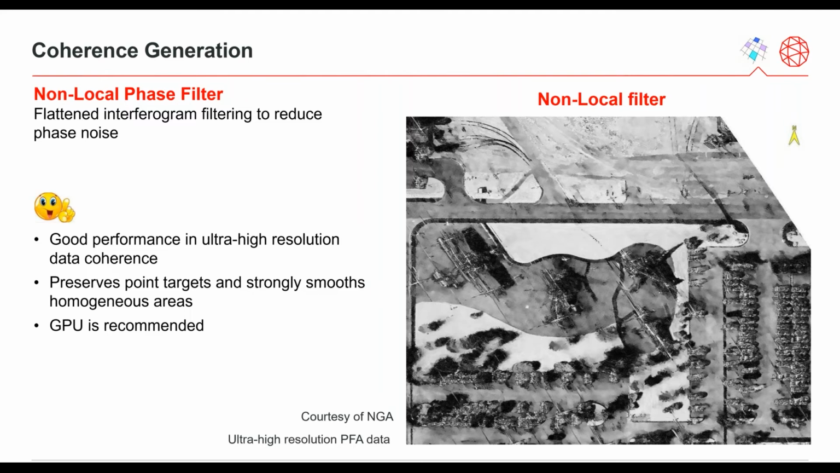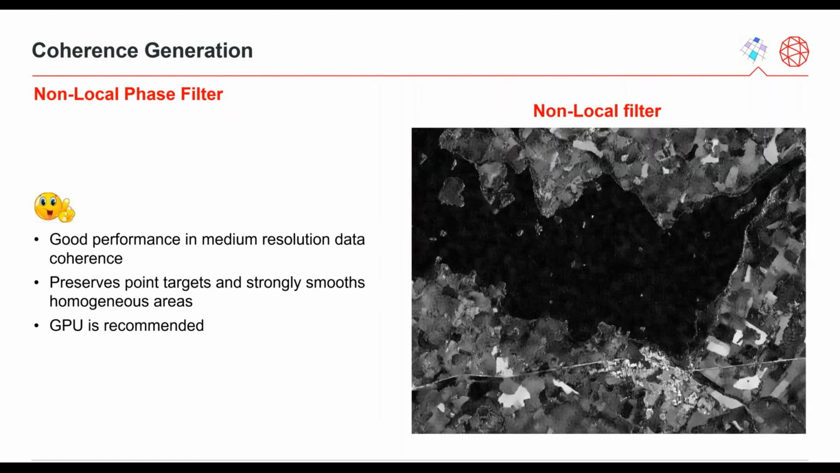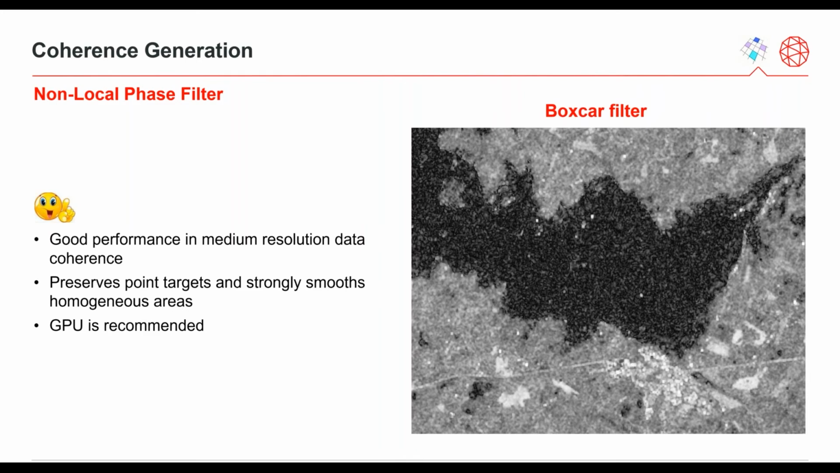In coherence generation, non-local phase filtering provides good performance in medium and ultra-high resolution data coherences. It preserves details on point targets very well and strongly smooths the homogeneous areas. Here's another example on medium resolution data. So again, boxcar filtering versus the adaptive non-local InSAR filter.